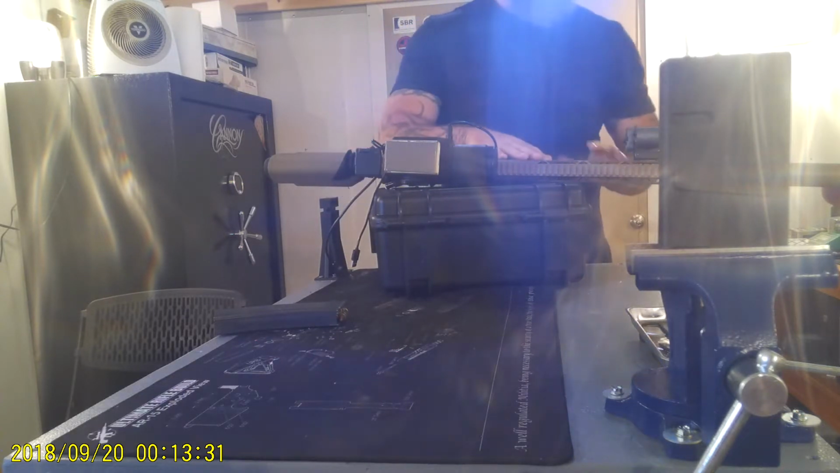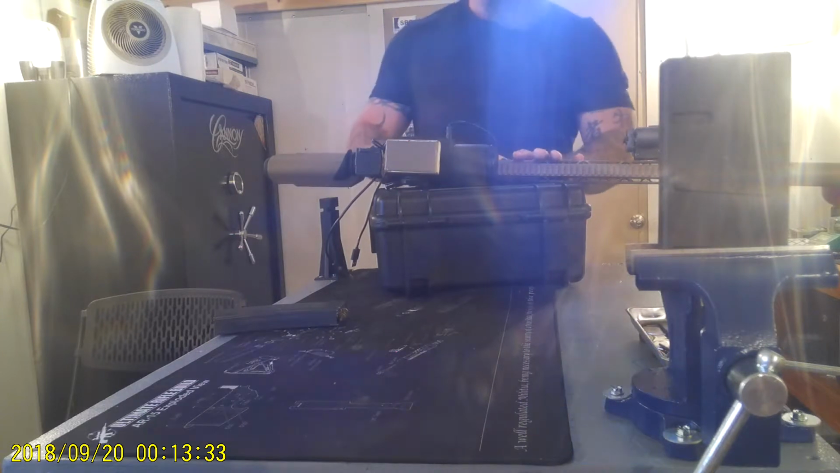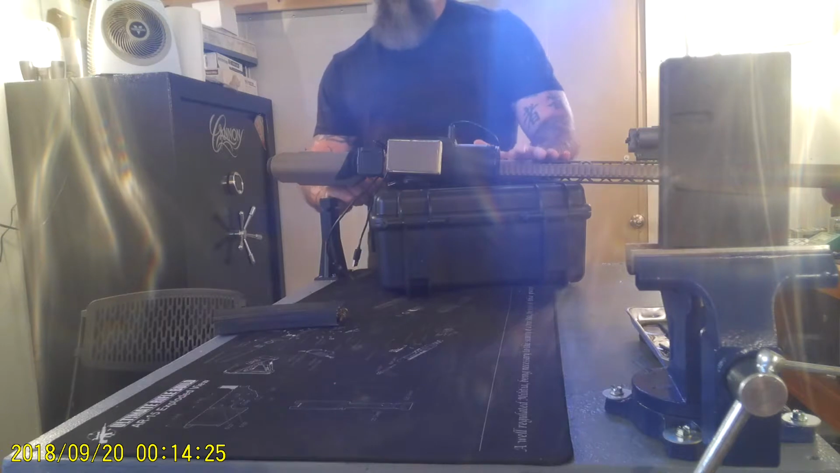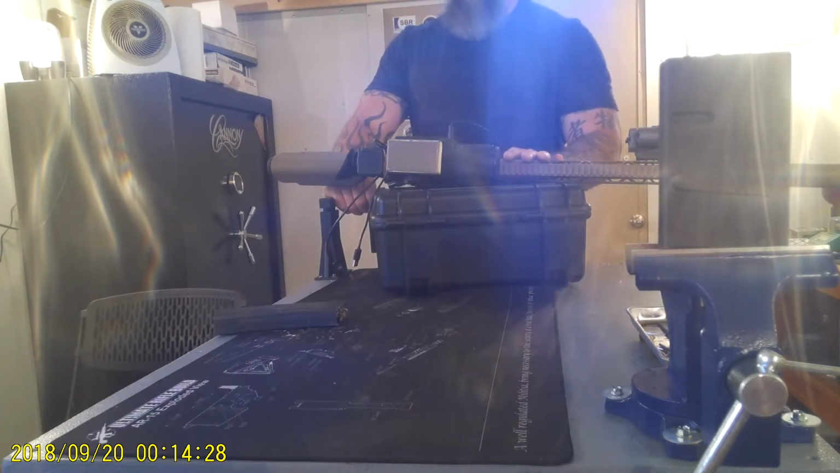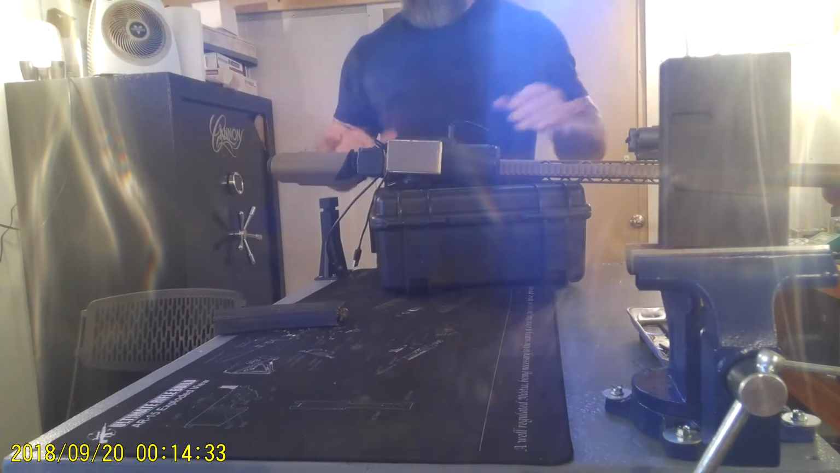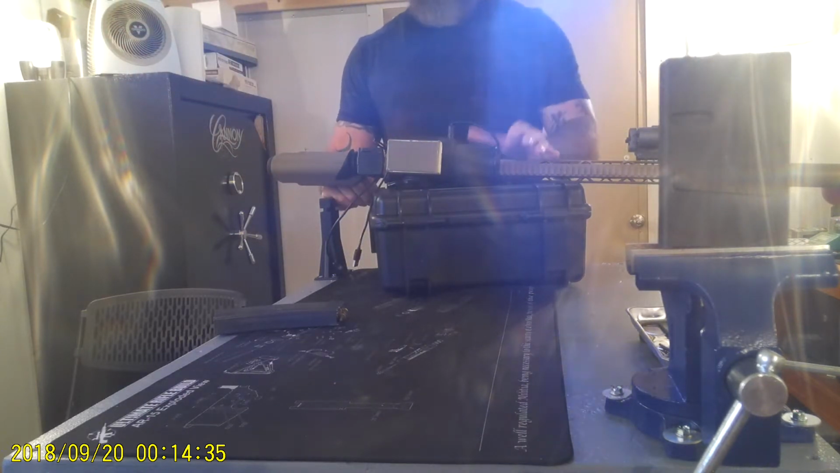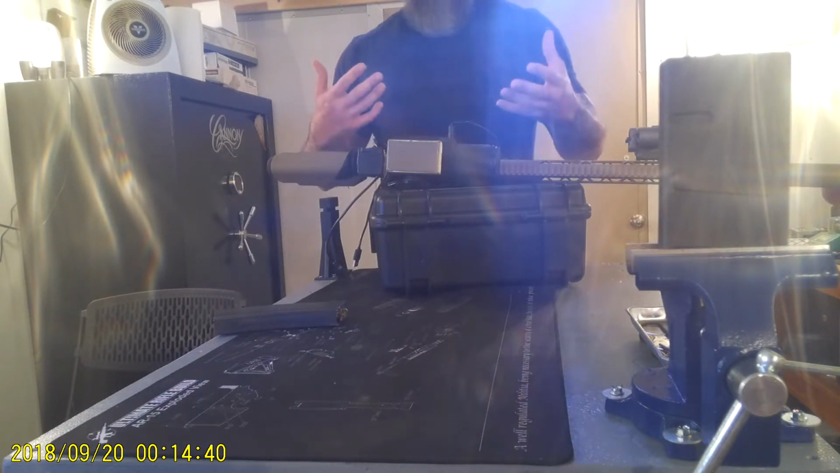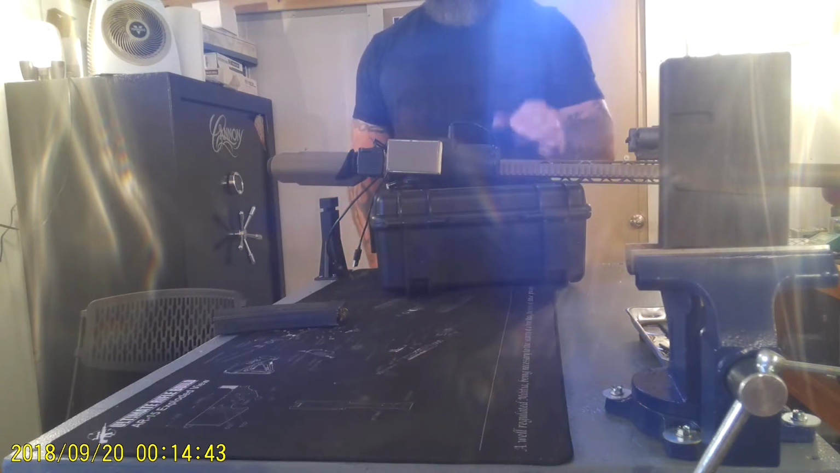I have it on my SVR 338 Spectra, so my expectations are not to take long shots with it. In fact, I've got it zeroed at 75 yards, and the longest shot that I can take accurately is 225 yards, and I don't think I need to take much further of a shot than that. So the objective on this and your field of view is pretty good, especially considering the basic native power. But I've really enjoyed the thing.